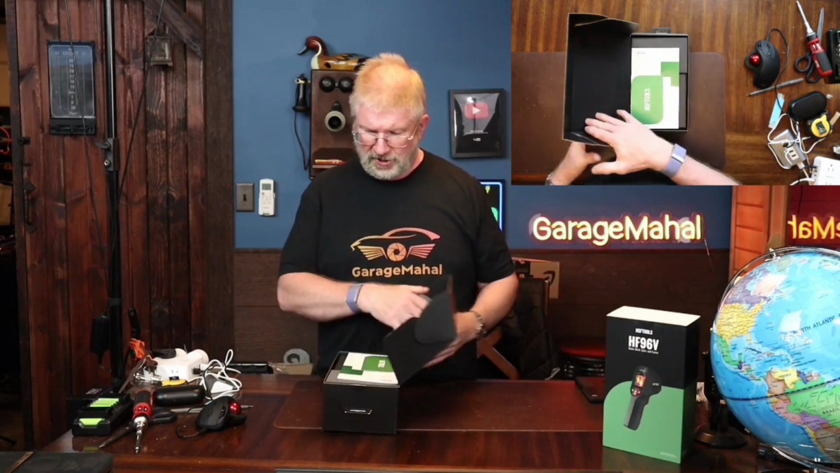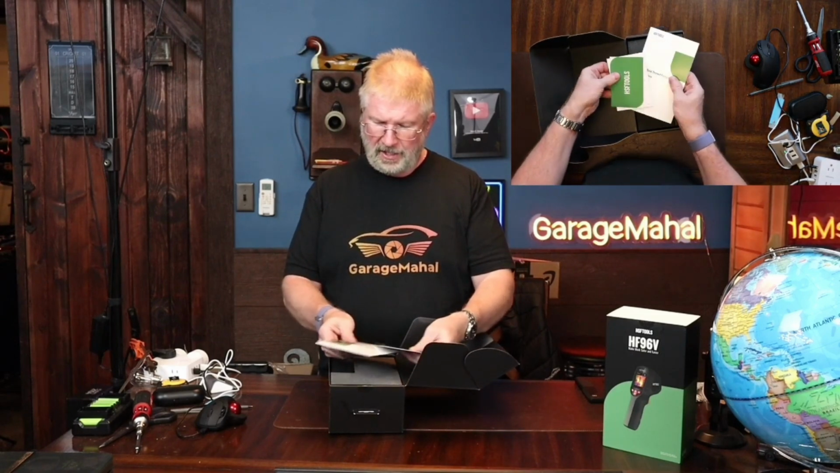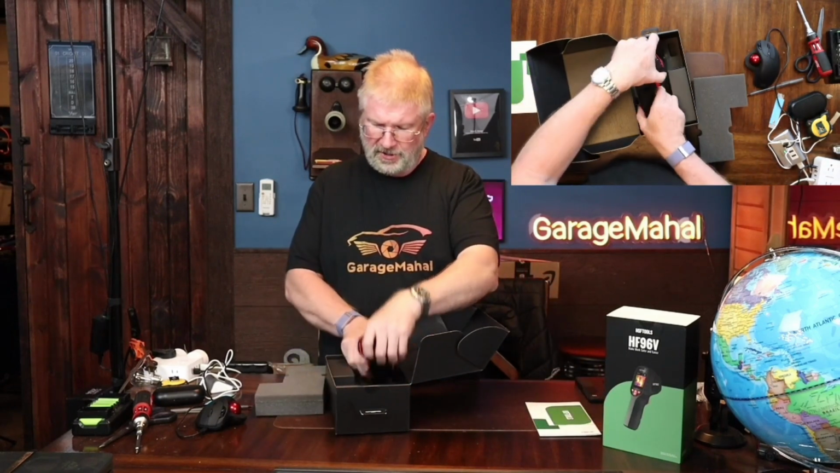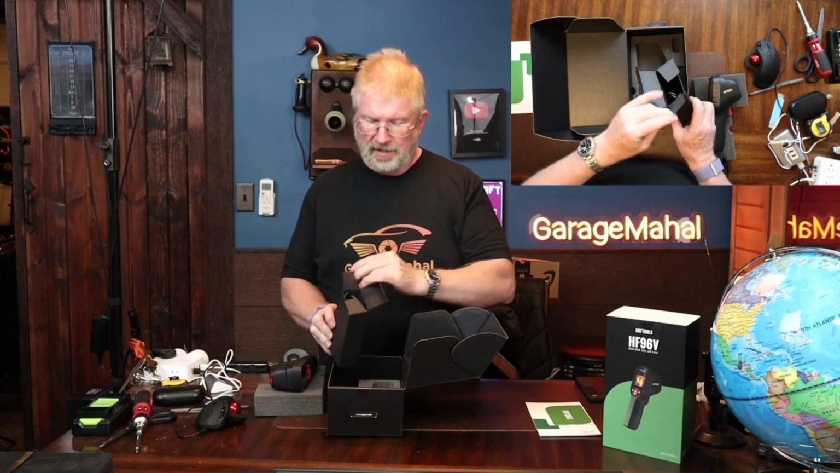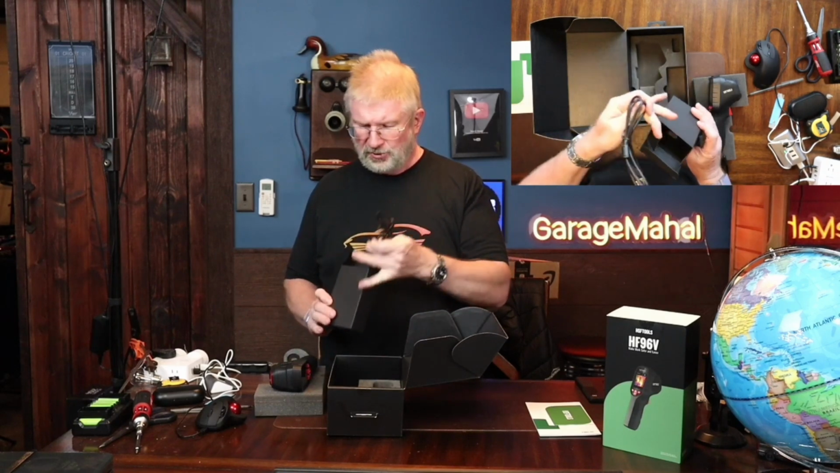and then inside you get the set of instructions, calibration certificate, user manual, and then this is it. And you have a little accessory pack that basically contains the charging cord, and it's a USB-C.